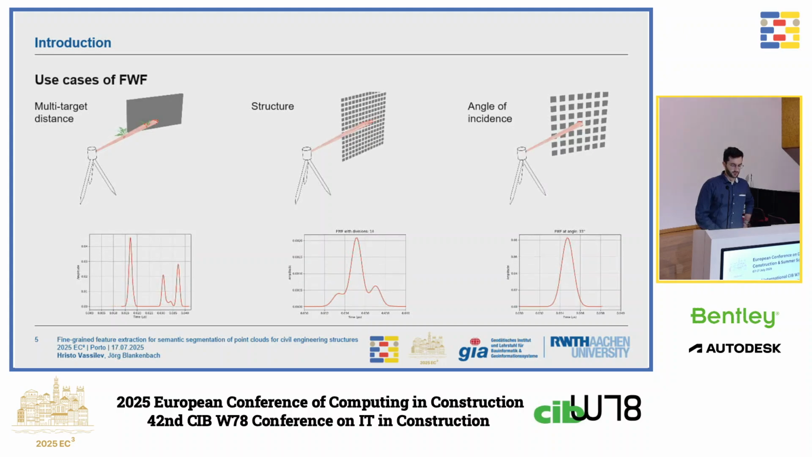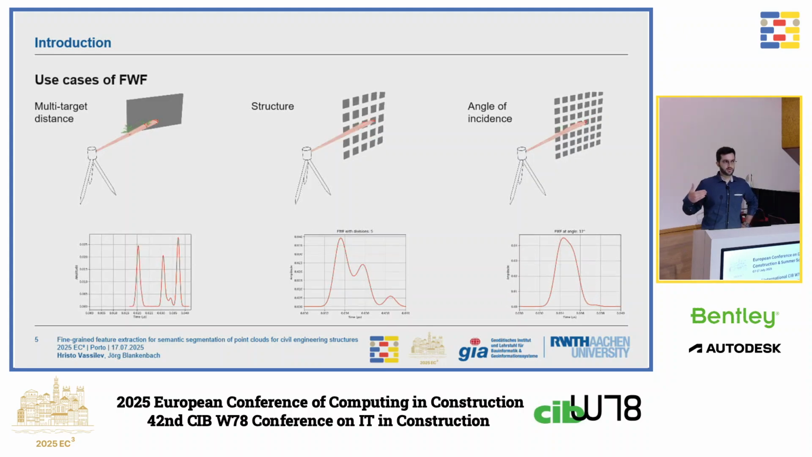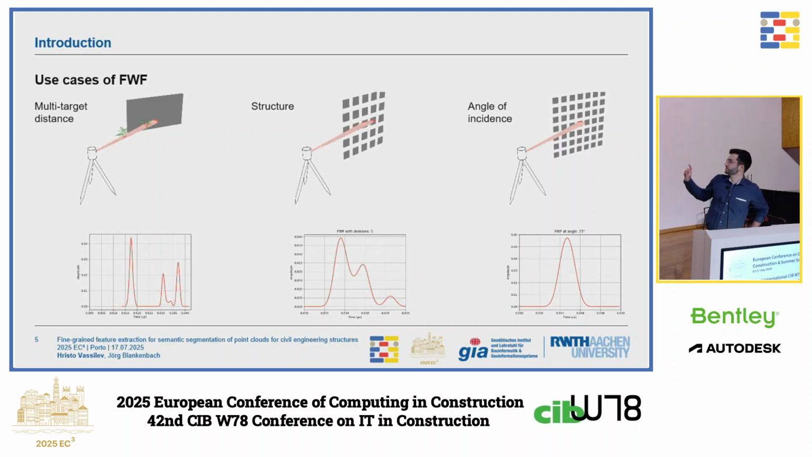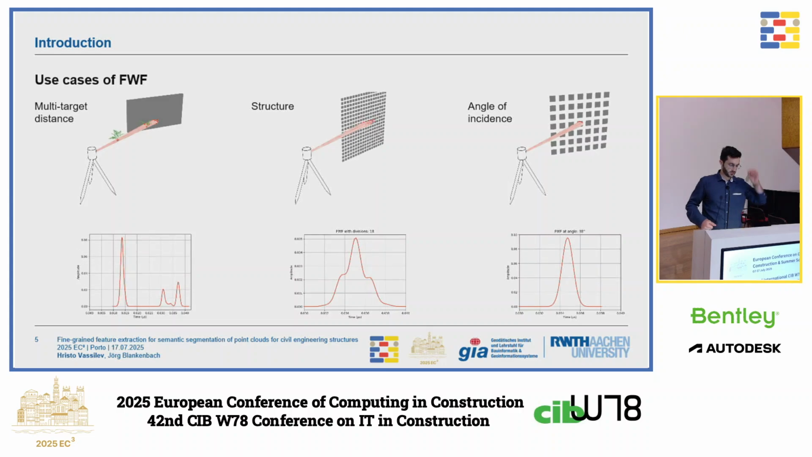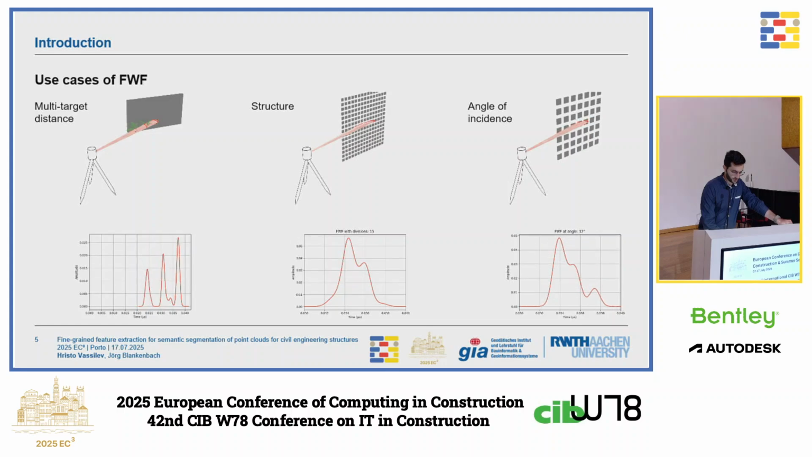Maybe a third important note is that if we are to use the signal form directly, then we should always take into account the angle of incidence, since, as we can see in this simulation, it also affects quite a lot the signal which we get.